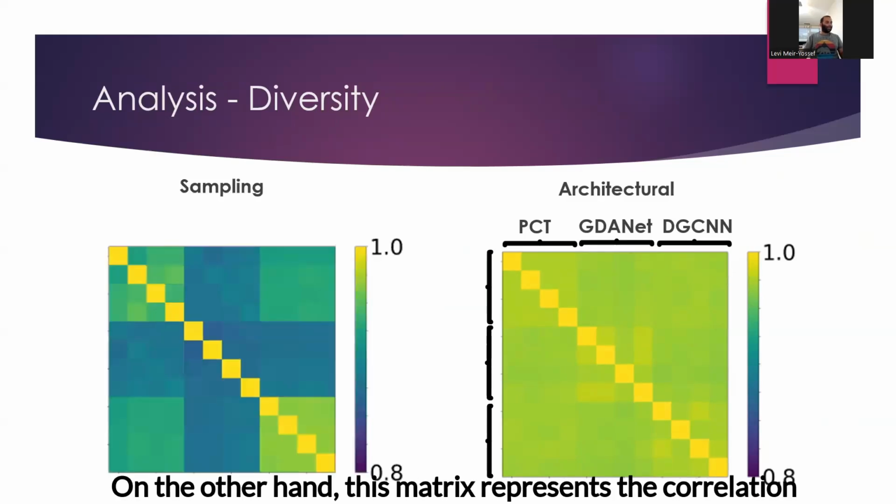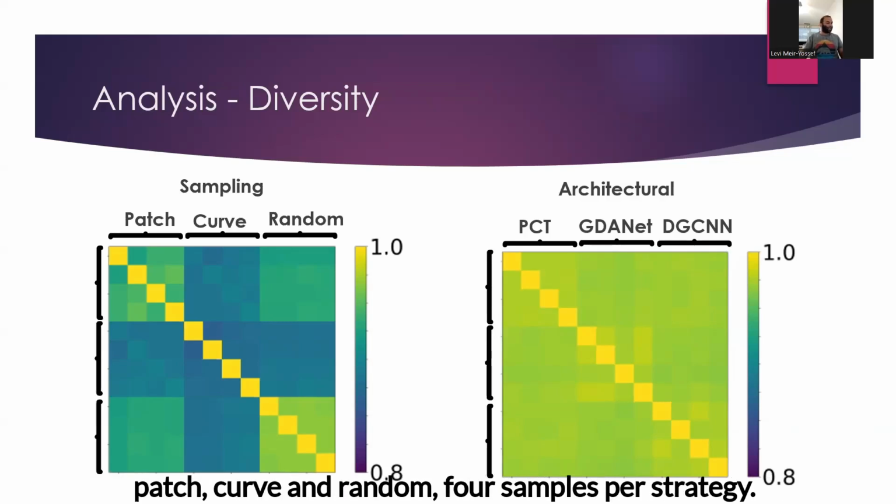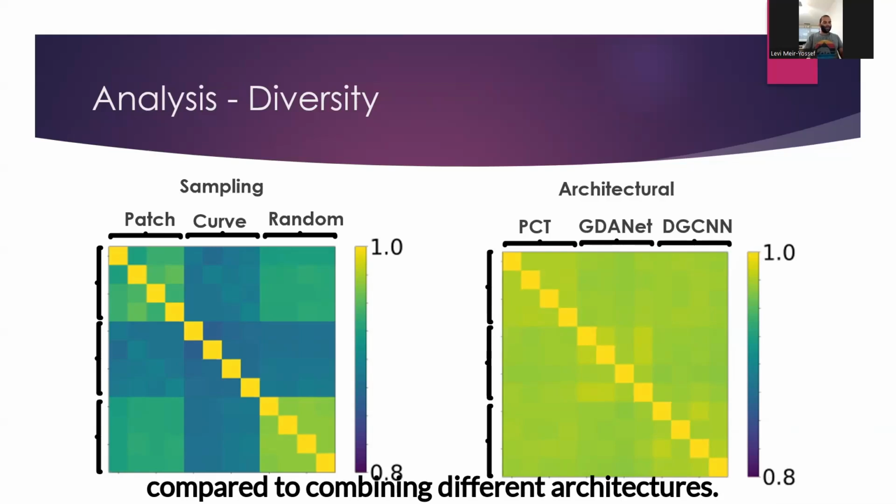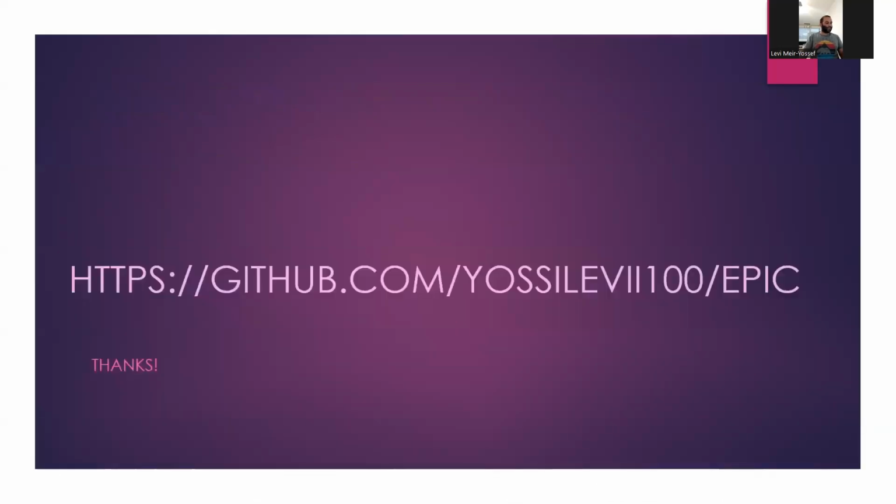On the other hand, this matrix represents the correlation within an ensemble based on a single architecture, DGCNN, but consisting of 3 sampling strategies: patch, curve, and random, with 4 samples per strategy. Diversity is larger when using various sampling strategies compared to combining different architectures. Note that using only random creates a relatively correlated ensemble, underscoring the superiority of employing different sampling strategies.